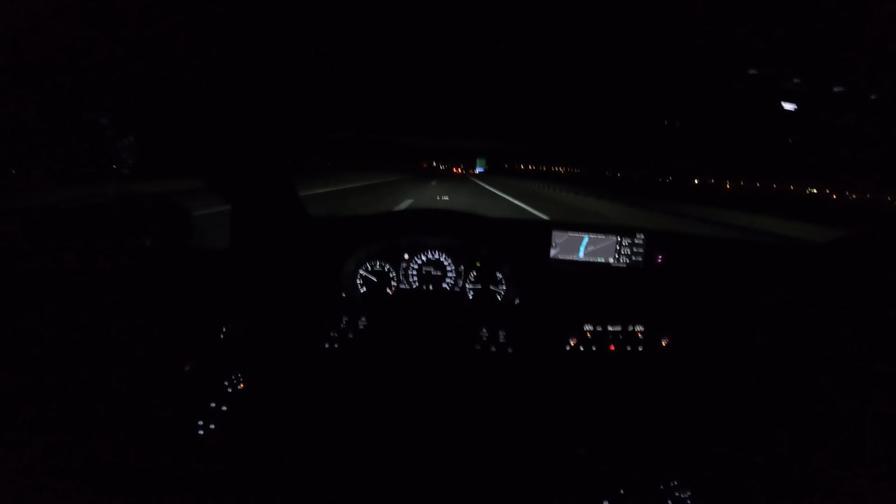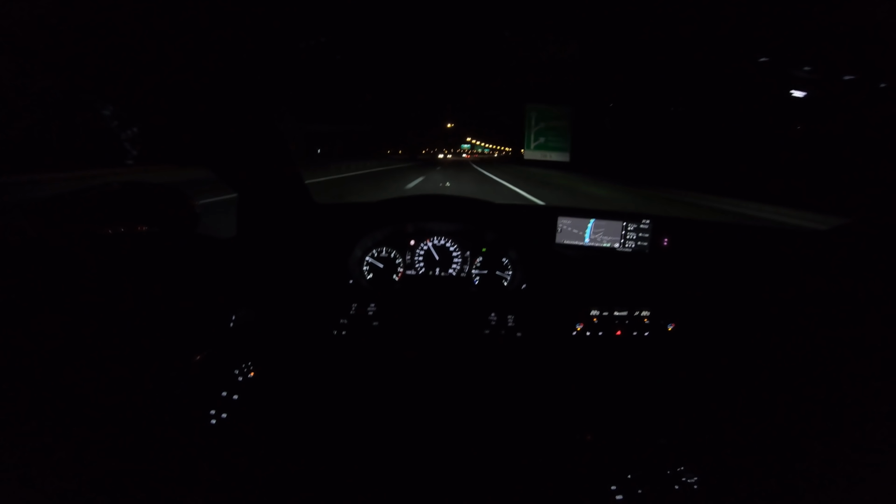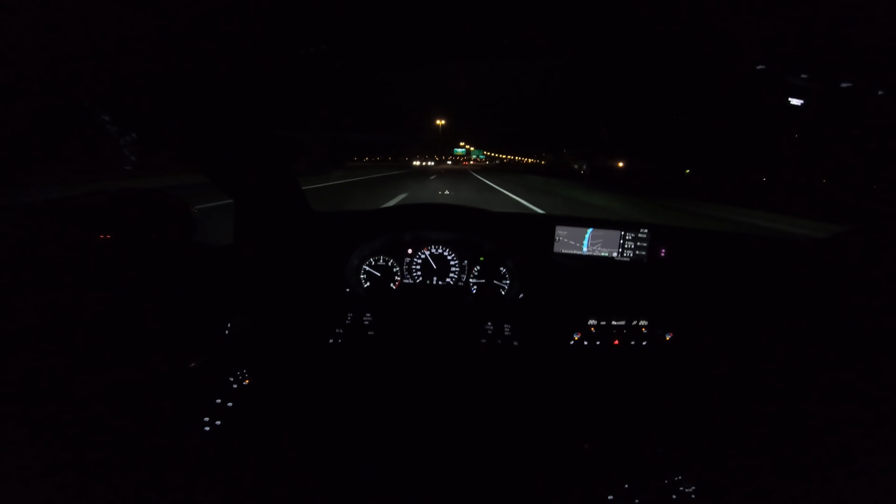You can always turn on the speed limitation so you don't go above the speed limit. And you can turn this on so the car is going to warn you if you're leaving the lane, and you can see all of that in the heads-up display as well, like the side warnings for the front or rear, depending on what you have. And let me see here, you can set the cruise control, but I think this is my exit. Yep, this is my exit.